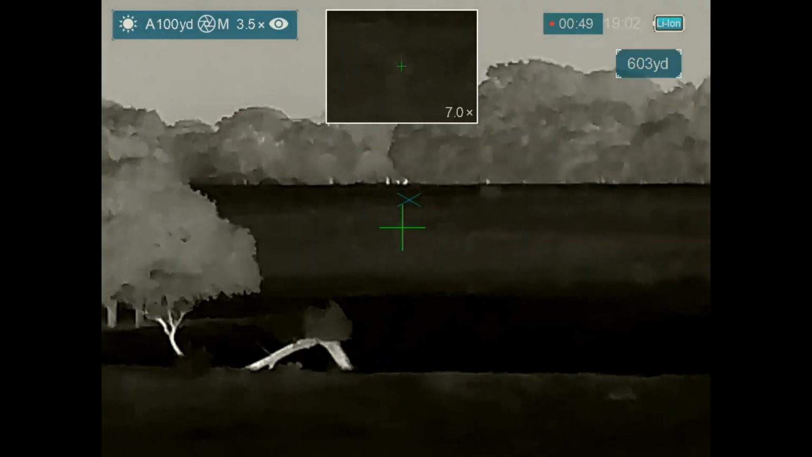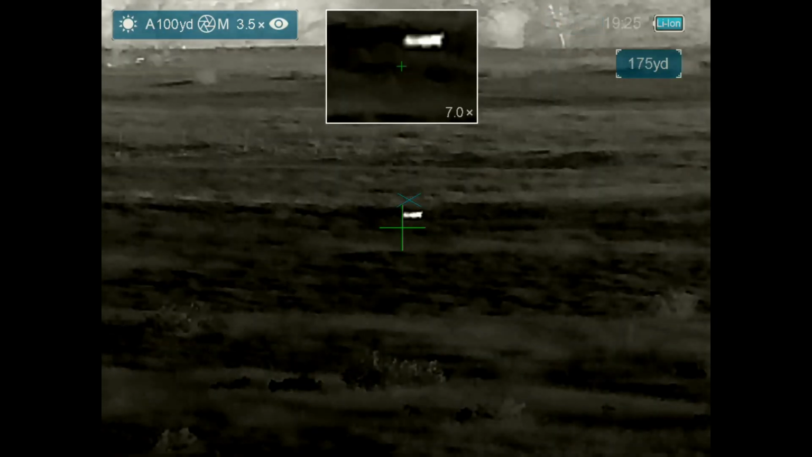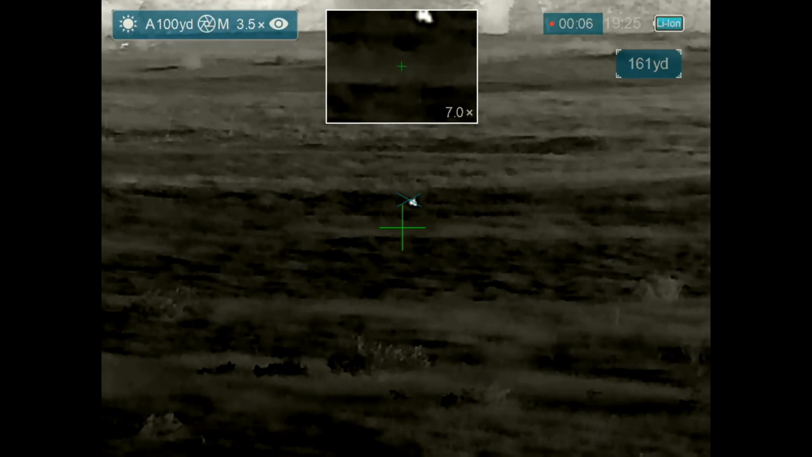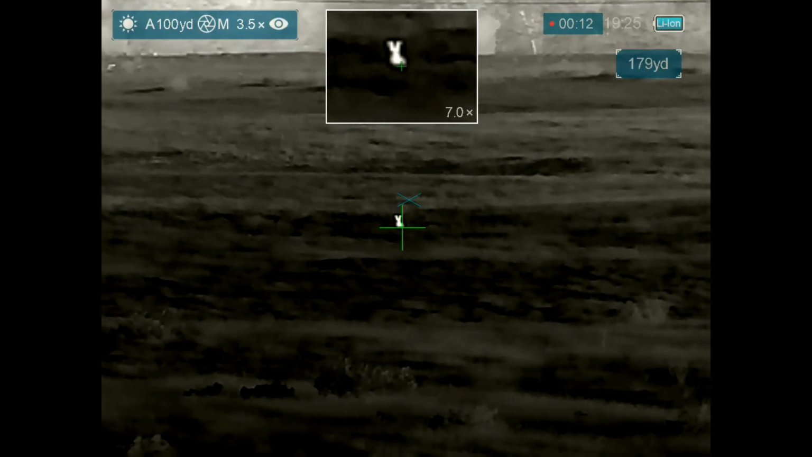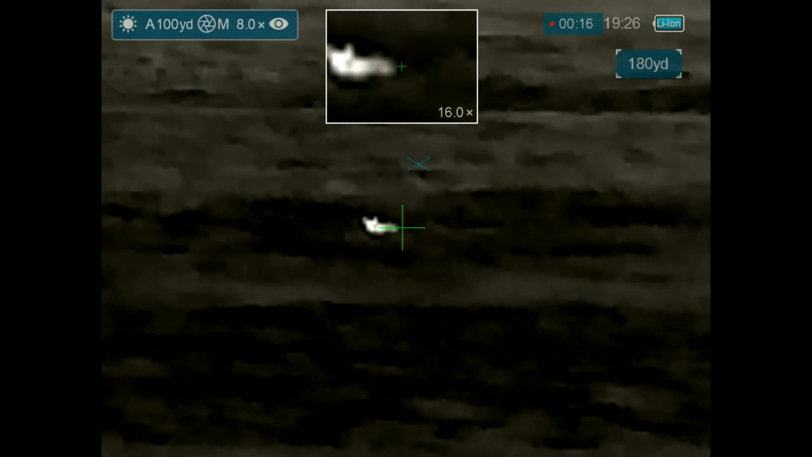Eventually, it moves off to the left and moves out into the open, and I am able to lip squeak it across the fence, and it completely loses interest in the lip squeaking. Here it's apparently found something more palatable in the grass in front of it that's gained all of its attention, so I'm just watching it, biding my time, hoping to get a clear shot on the coyote.